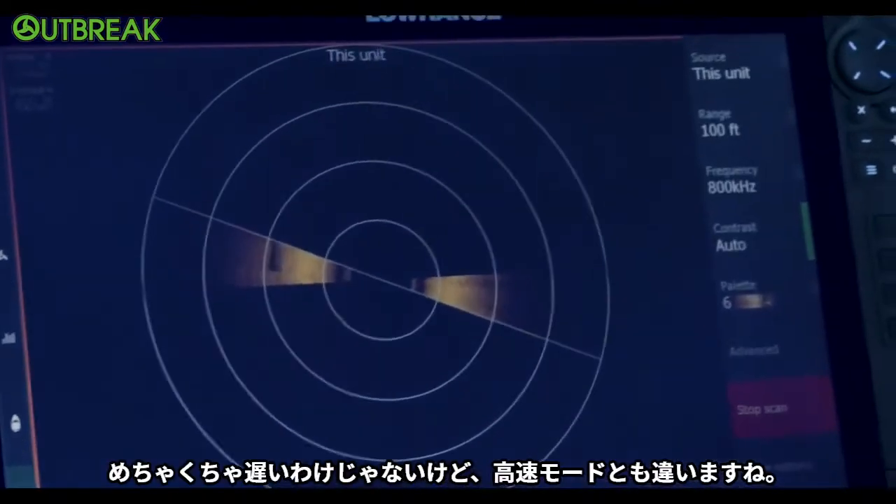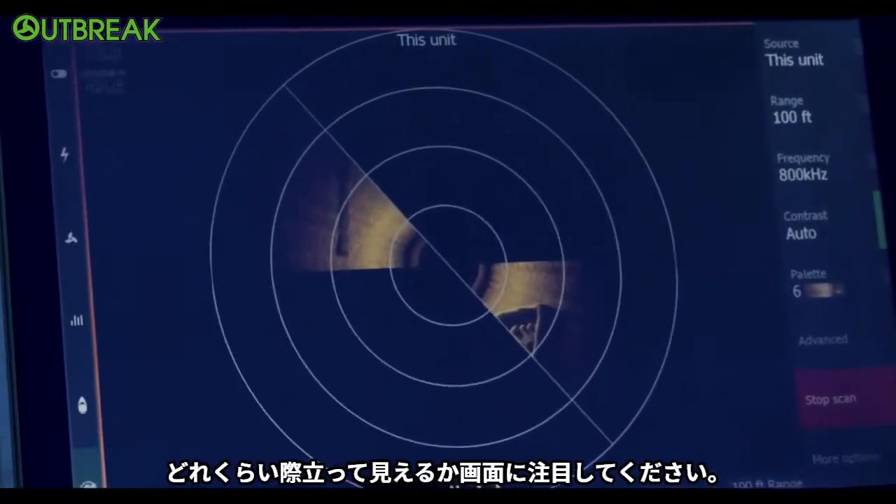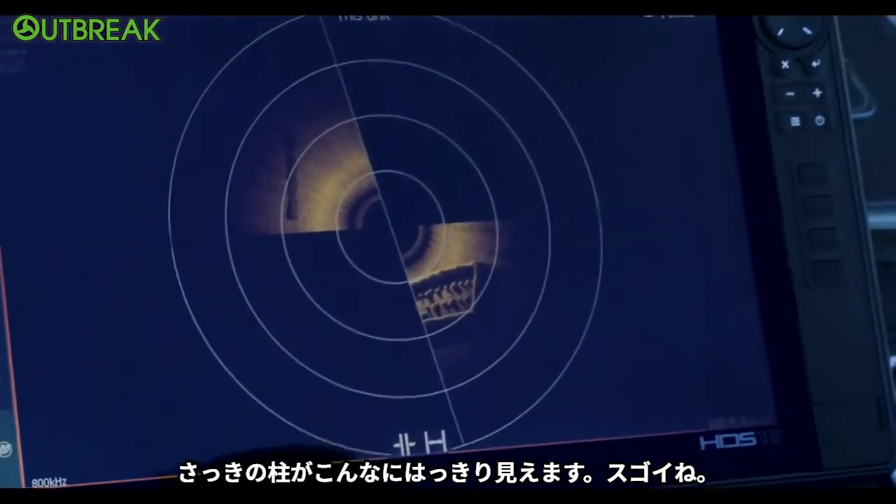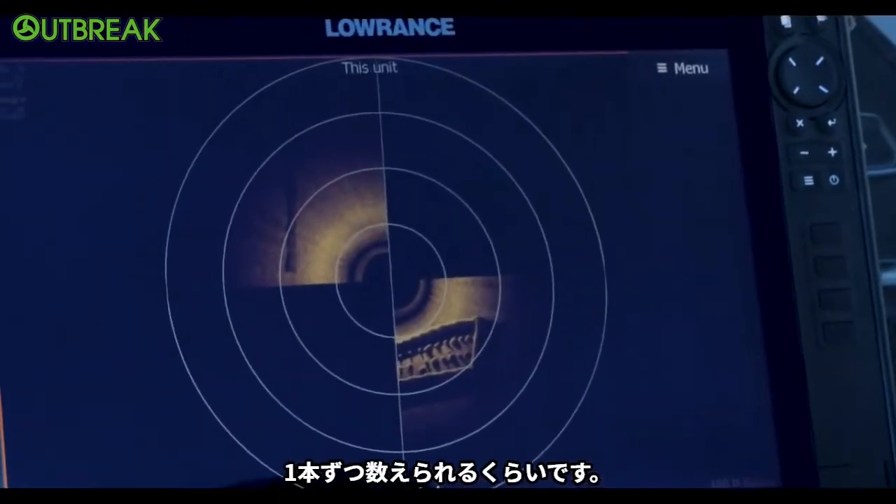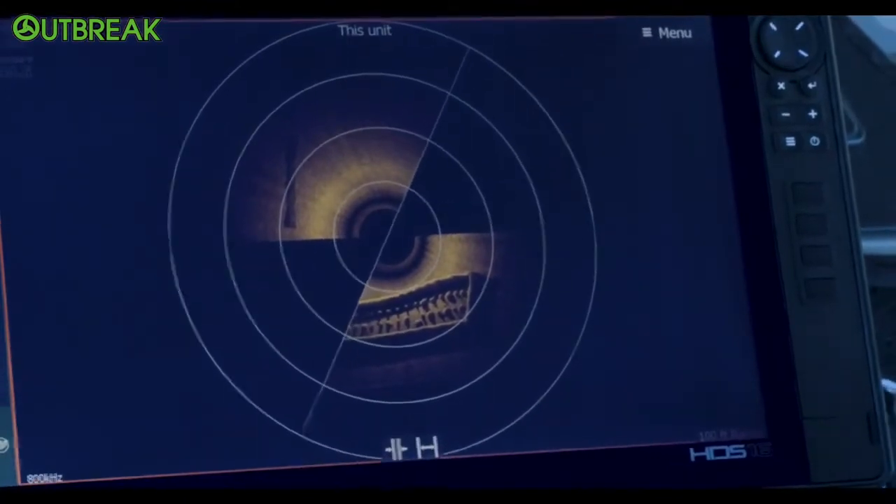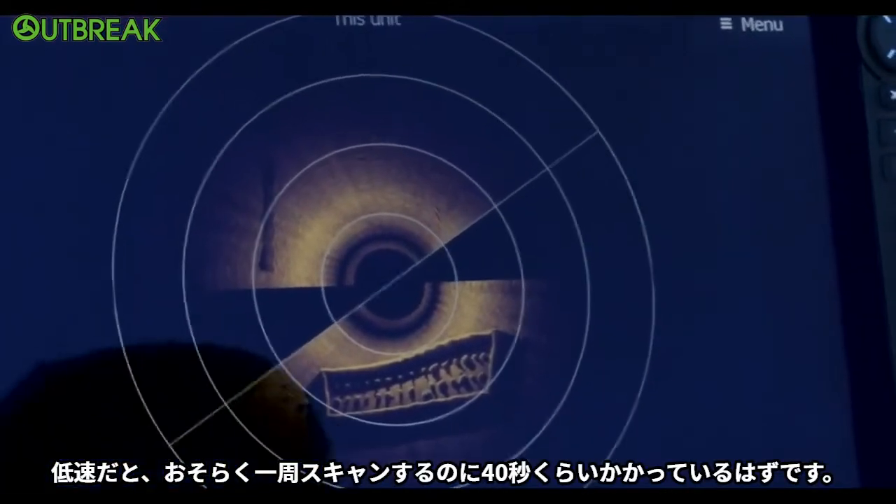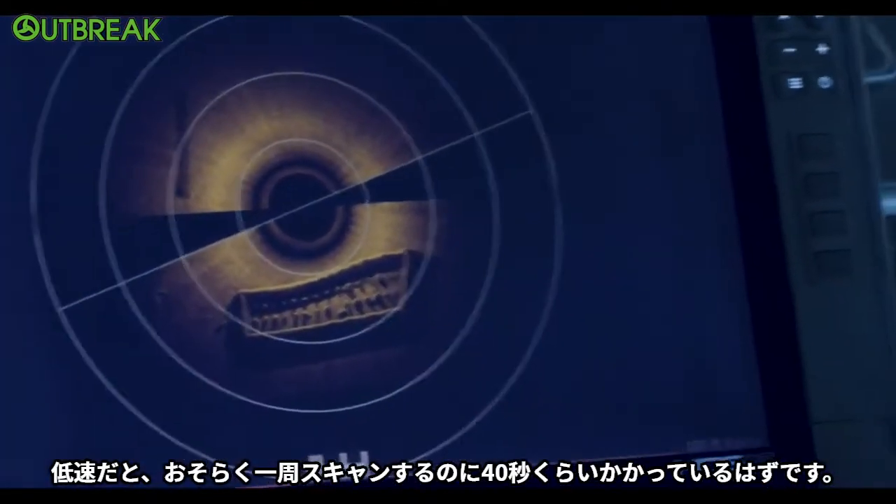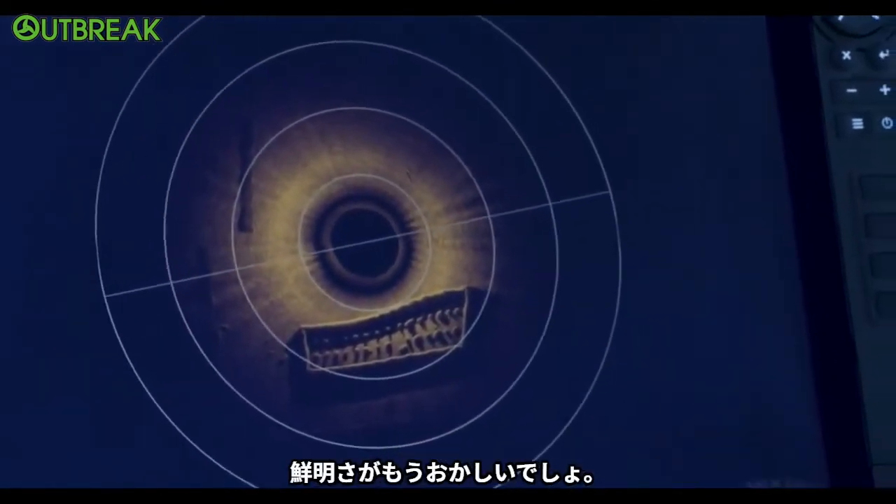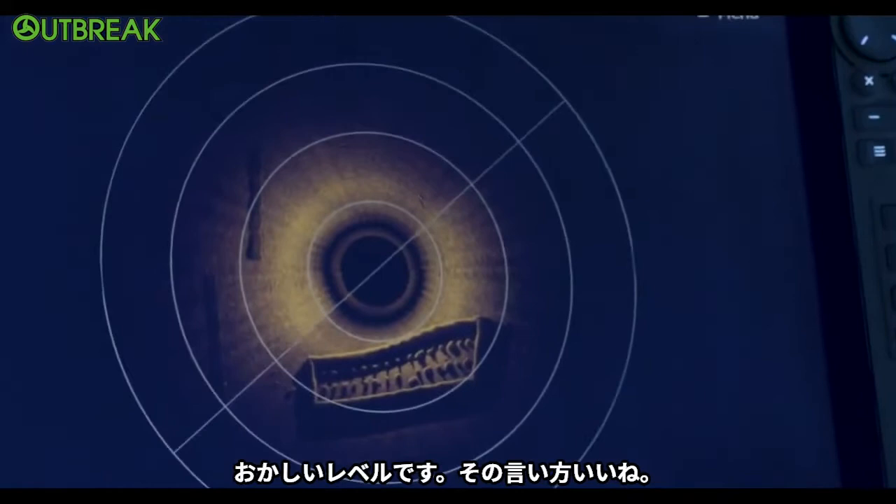So while it's not super slow, it's not what the fast mode is, but look how much that pops even more on the screen. Look how those posts really show up. Incredible. You can count each one of them. Man, the amount of detail right there. That is too cool. It's probably about a 40-second spin or something like that, but that's what it looks like in slow, and the clarity is just redunculous there. Redunculous, I like that word, Jacob.